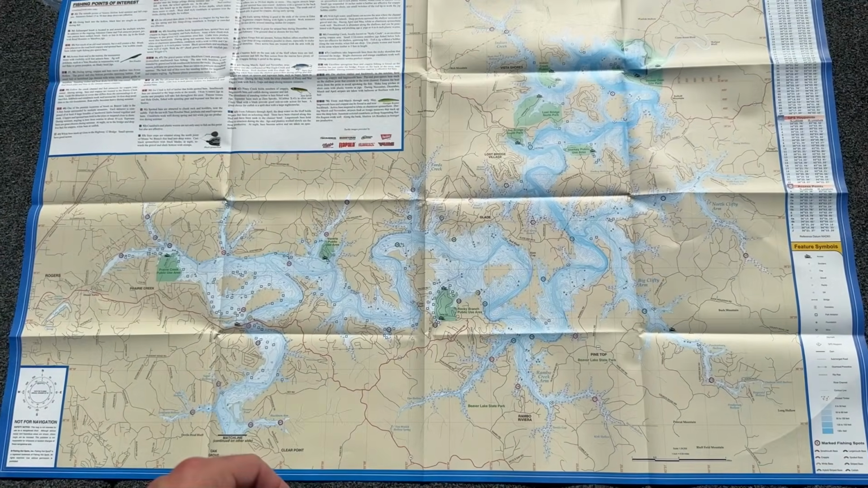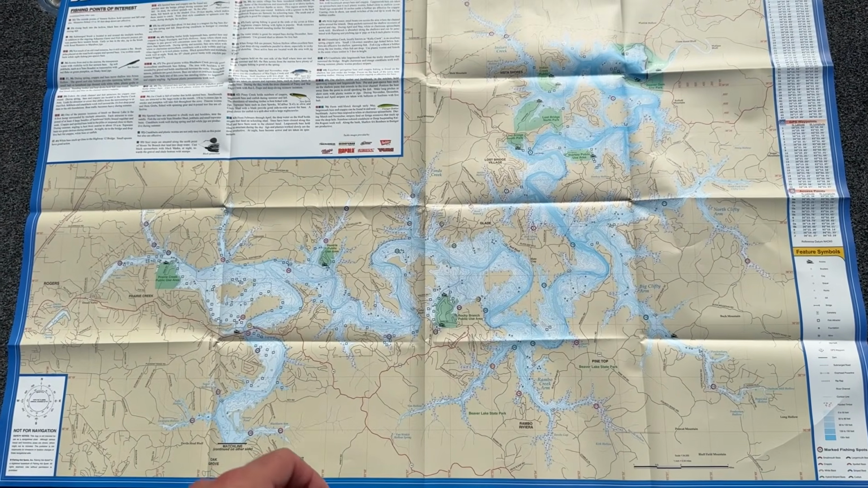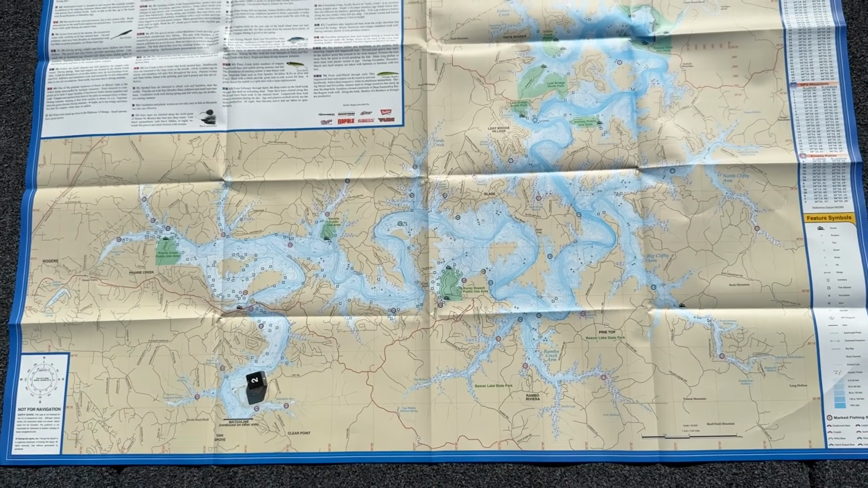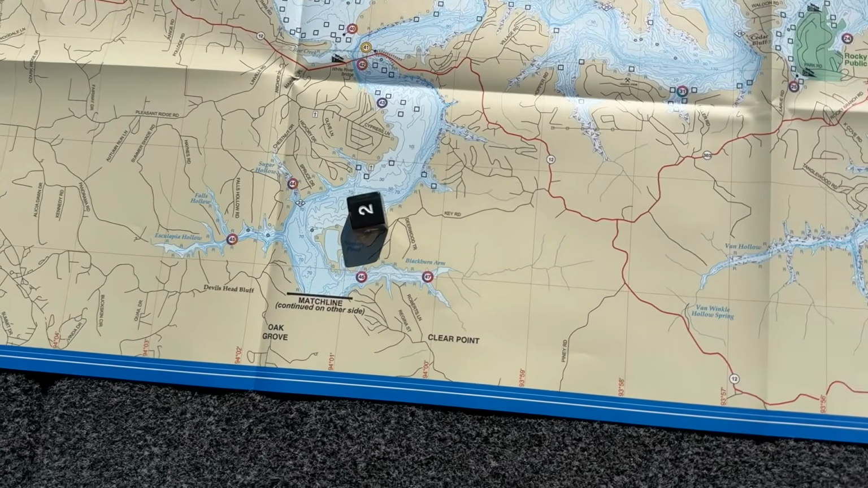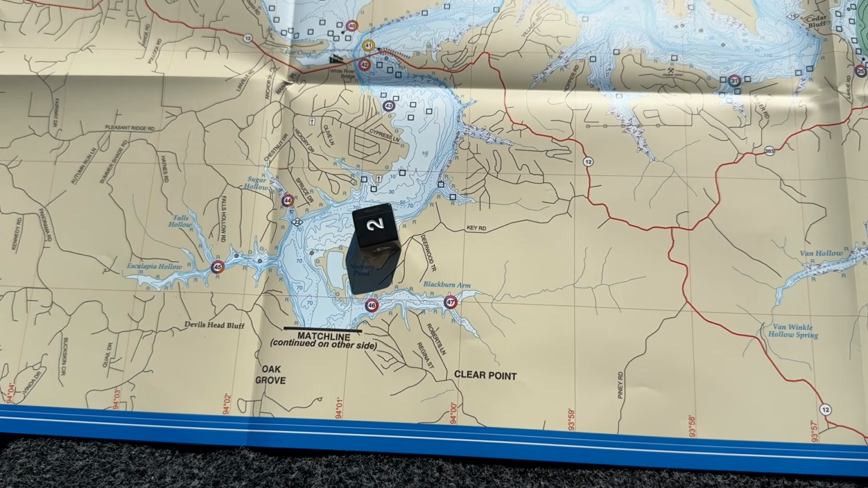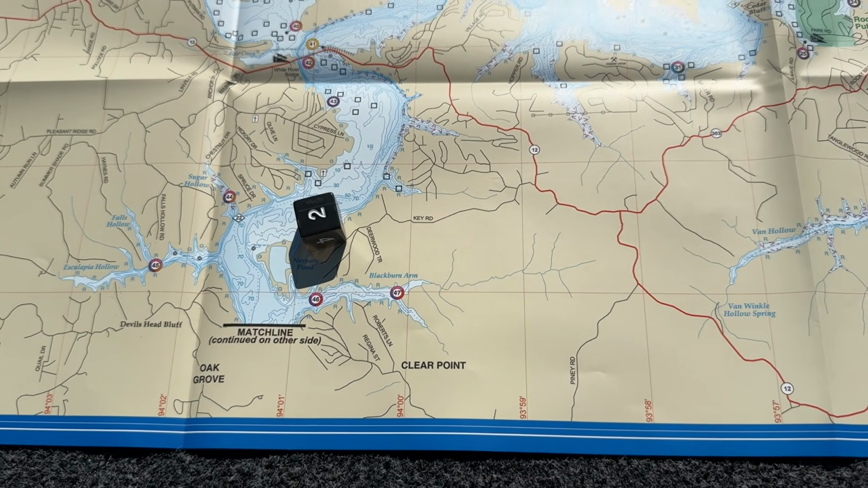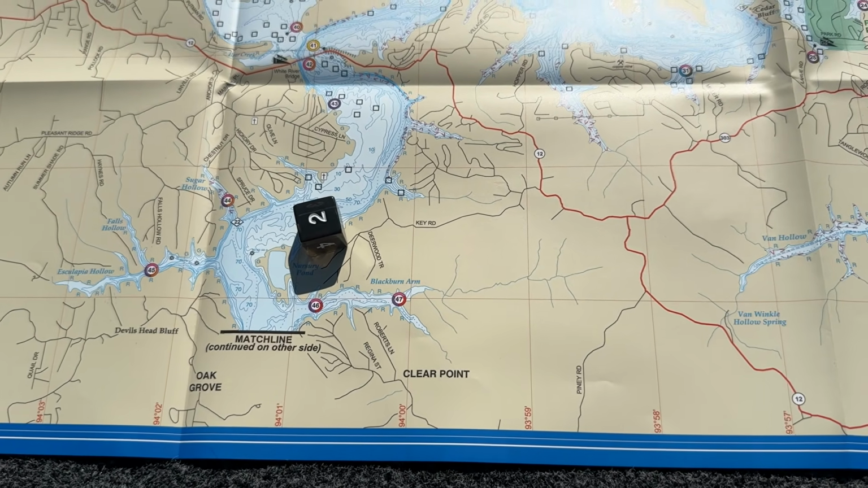Okay, the way I'm going to choose my fishing spot today on Beaver Lake is by laying out a paper map on the deck of the boat and rolling a 6-sided die. Hopefully this will randomize the area, and there we go. Down here actually, a little bit further down the lake, and I'm going to allow myself to fish within 1 mile of where that dice landed. So let's take a look at the fish finder and see the area we're working with.